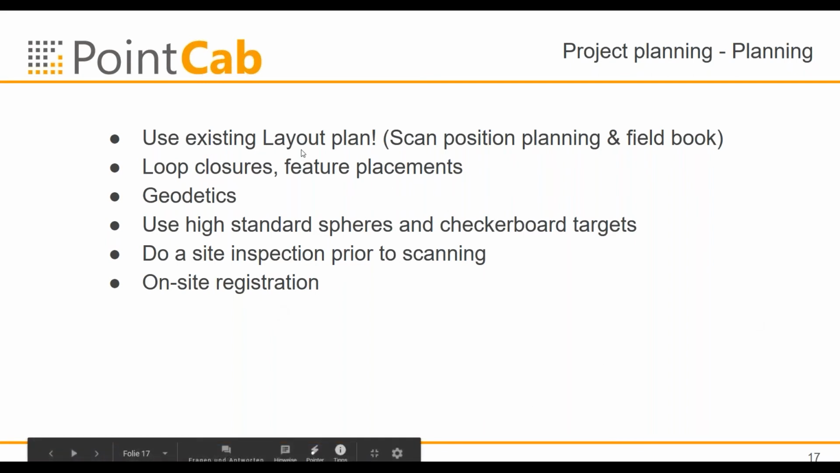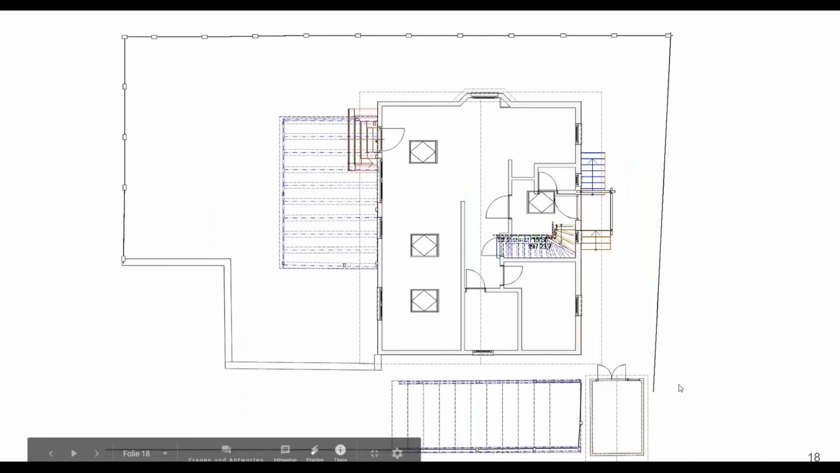So let's look at, for example, a layout plan. So you have here your layout plan, and then in the office already think about where you are going to place your spheres and scan locations, where you need to scan everywhere, where there might be issues, like, for example, stairs are always a little challenge. And then you can estimate as well how many scan locations you're going to need, and of course in which resolution you're going to scan because of the scan distances here.